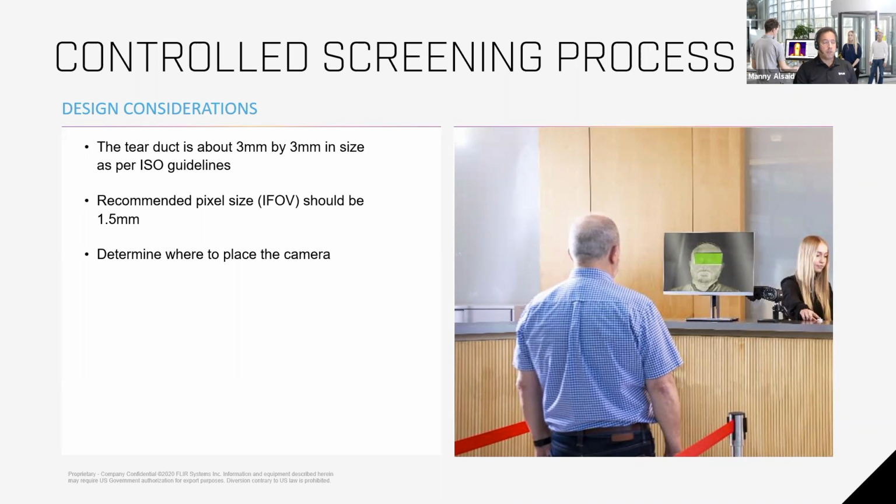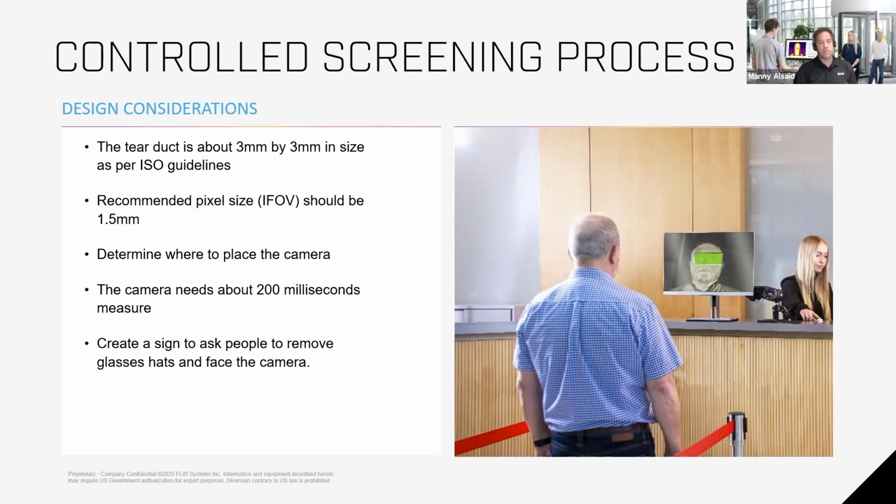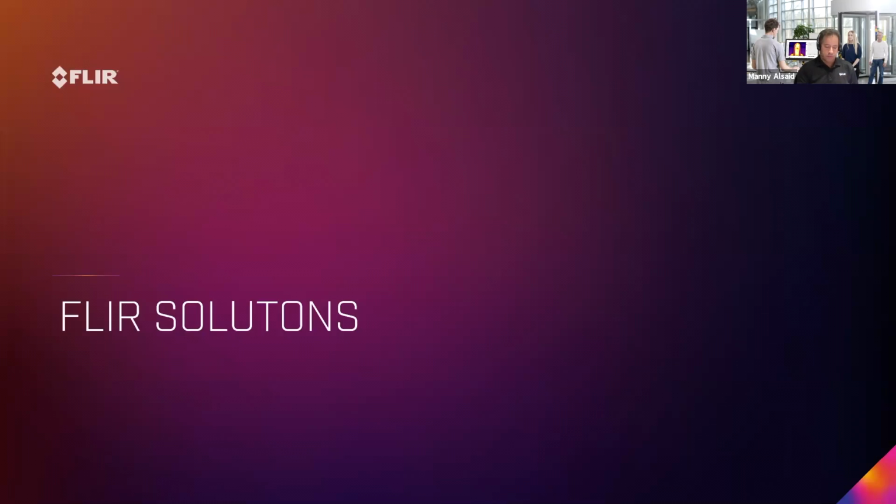We have to determine where you're going to be placing the camera because that will help us figure out the lens. It takes about 200 milliseconds minimum to scan for temperature range, pretty fast. We suggest you create some kind of a sign, an X on the floor, to help people know where to stand. And then you have to decide what you're going to do for secondary screening. So what are the solutions?